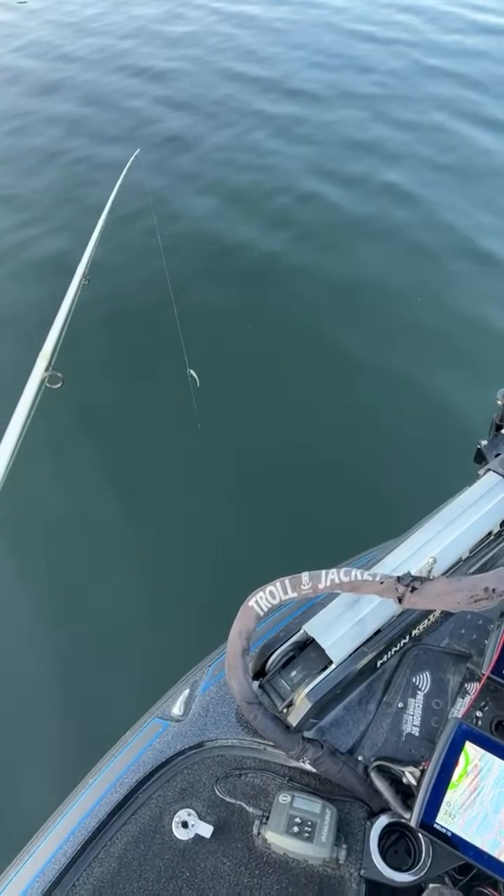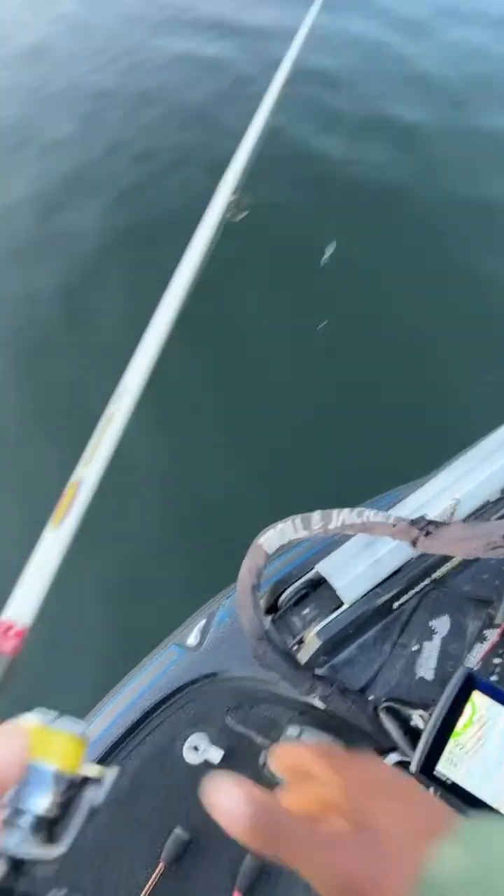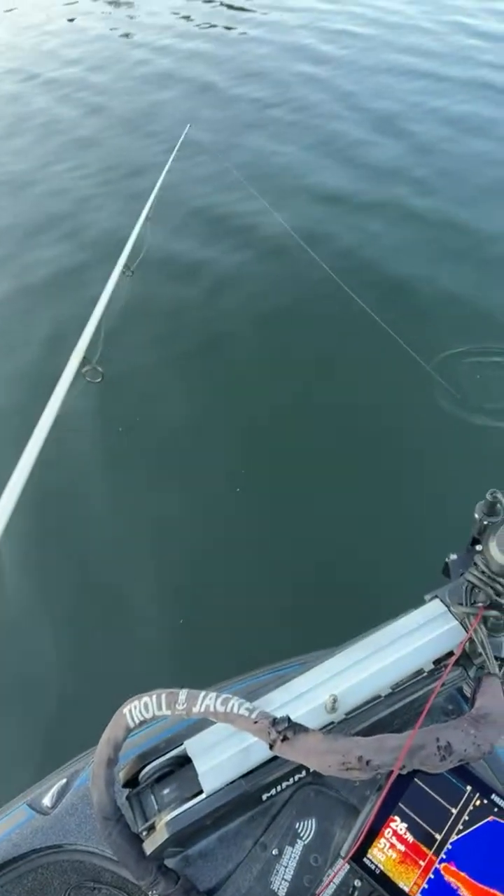So that was definitely a welcome bite right there. Just have to get the next one to the boat. All right, I see some more under the boat now, so let's go ahead and drop back down.